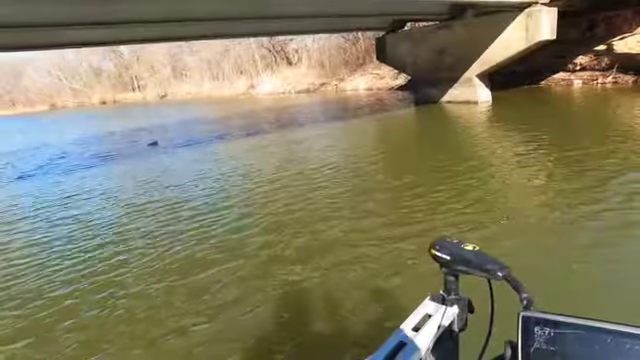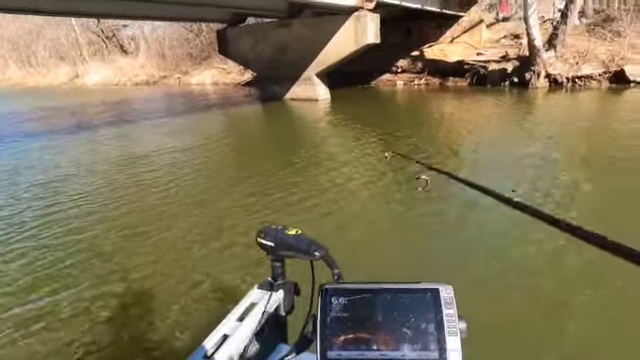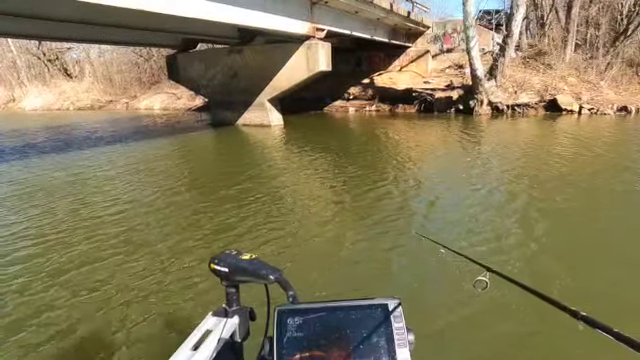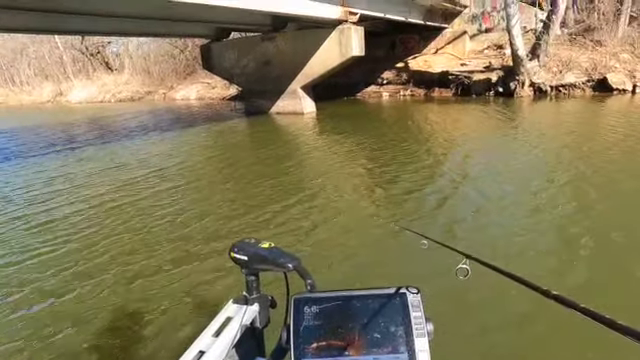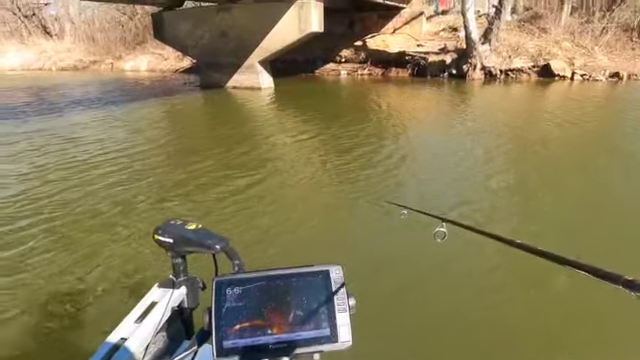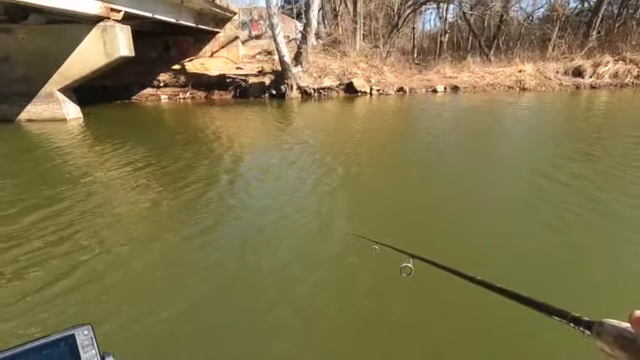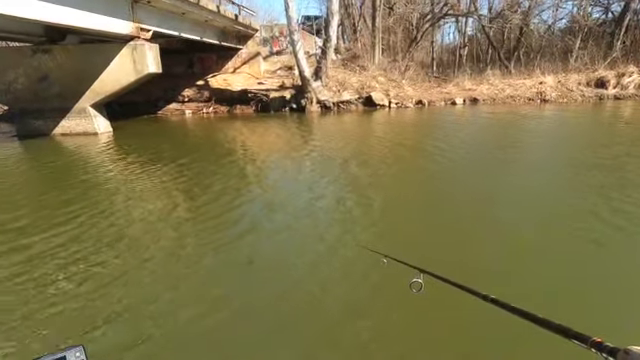Next weekend I'll be going somewhere to test this out more thoroughly. They're just thick right there in that one spot. Hopefully that wind will push my jig in that spot. Bring that jig through there real slow.